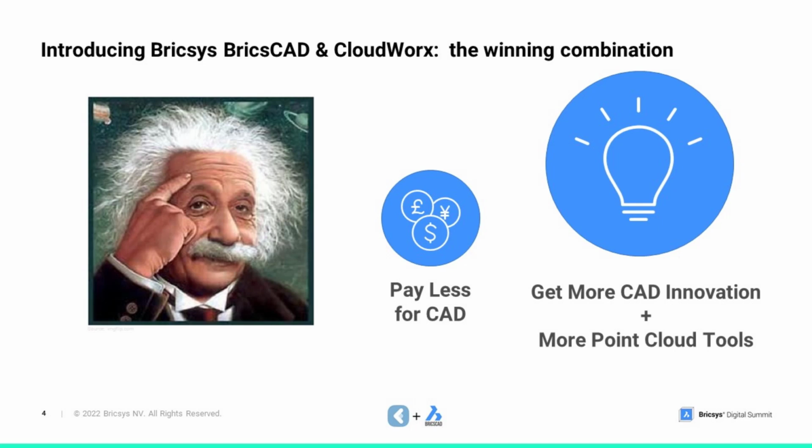When you combine BricsCAD and Leica CloudWorx, you get the same familiar CAD interface, plus innovation to supercharge your workflows. Plus, on top of that, flexible point cloud tools in BricsCAD, unlike other CAD solutions, add those native point cloud tools to the amazing additional point cloud tools in CloudWorx, such as a steel flange, automatic piping, 2D line fitters. It doesn't take an Einstein to see that switching to BricsCAD with CloudWorx can just help you be a winner.